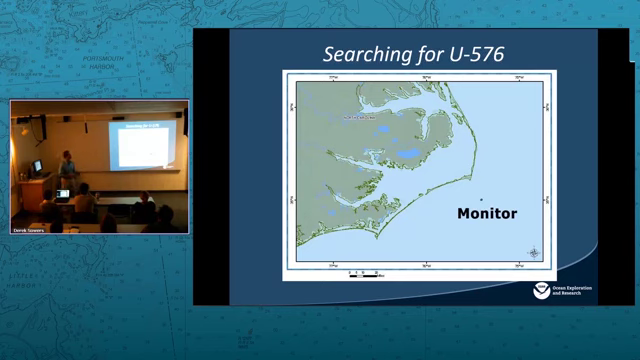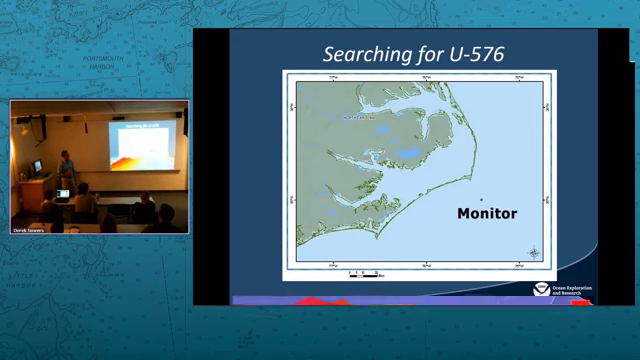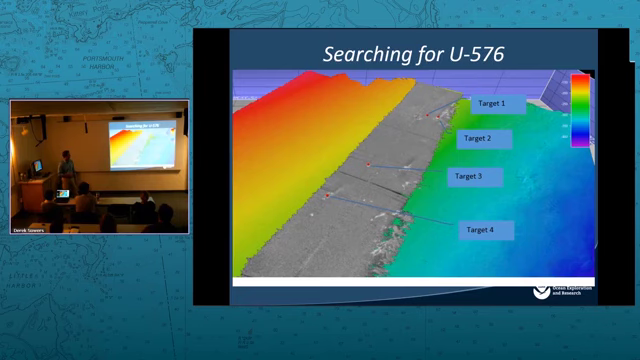Another thing that we accomplished on that cruise, again, was kind of a survey of opportunity. We were contacted by the Monitor National Marine Sanctuary, down off of North Carolina, and they've been involved in a multi-year effort to find lots of historically important wrecks in the area. One of them was looking for a U-boat that was known to have been sunk here in World War II. They had the search area constrained down to a manageable area that we could map in a day. So we gathered as much high resolution bathymetry and backscatter data as we could within that search box we were given, and then we identified targets.